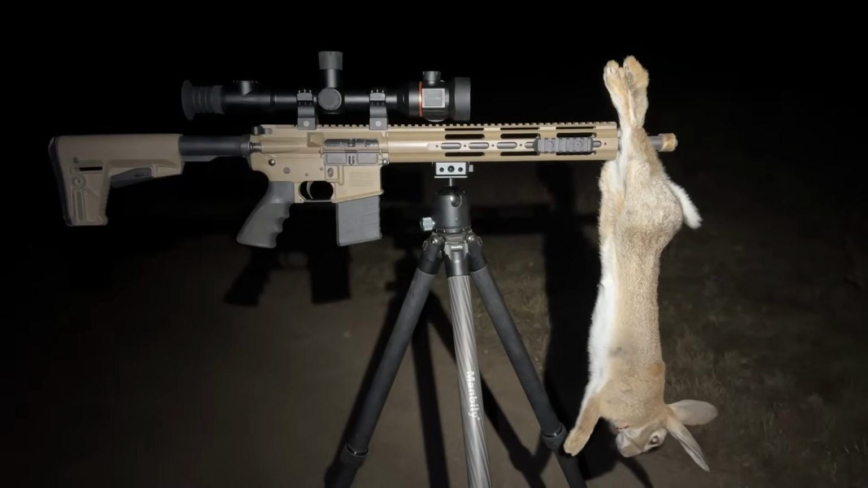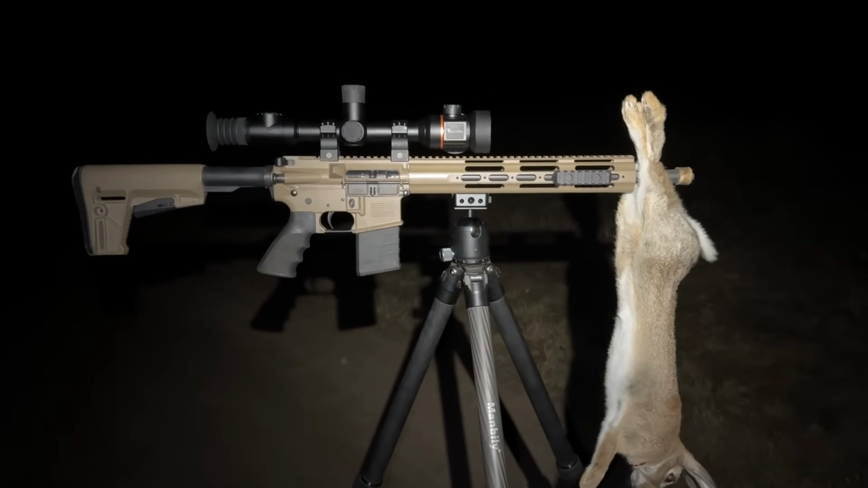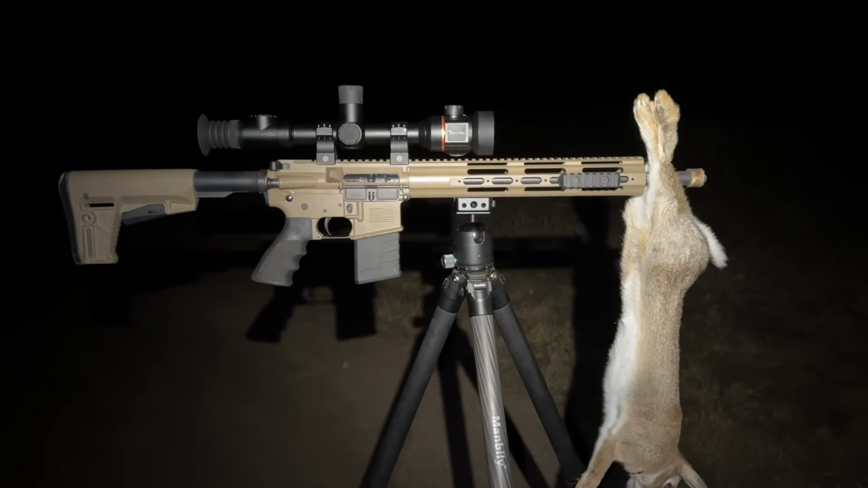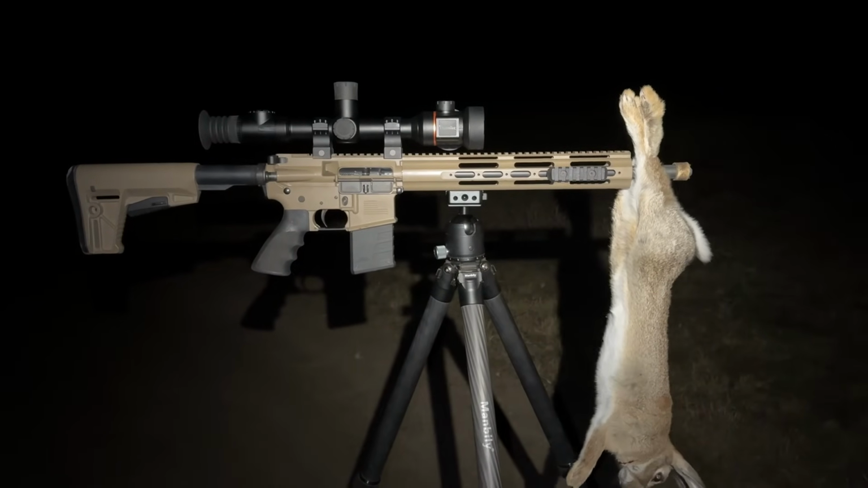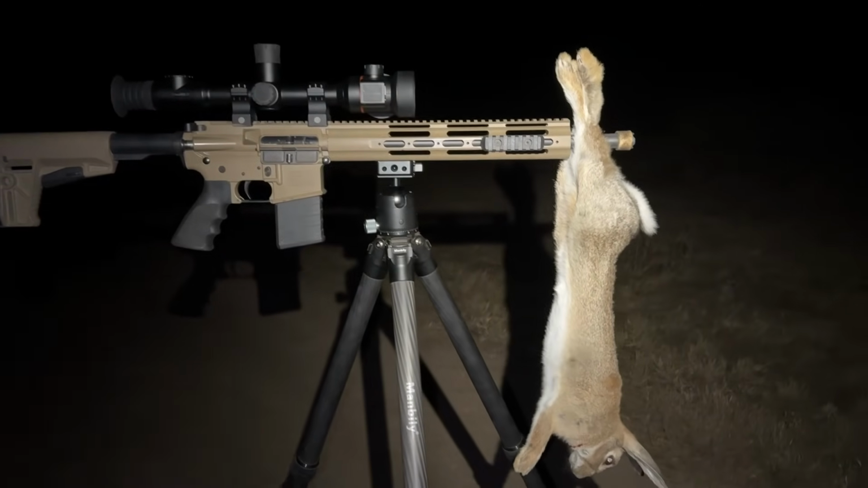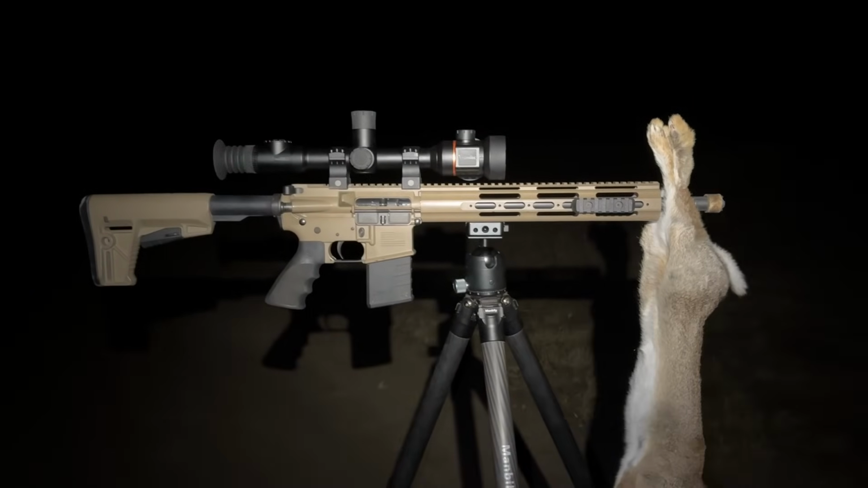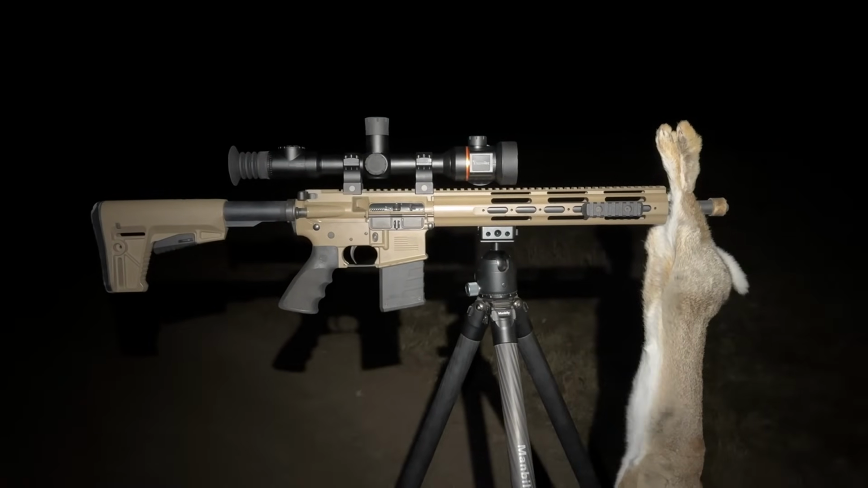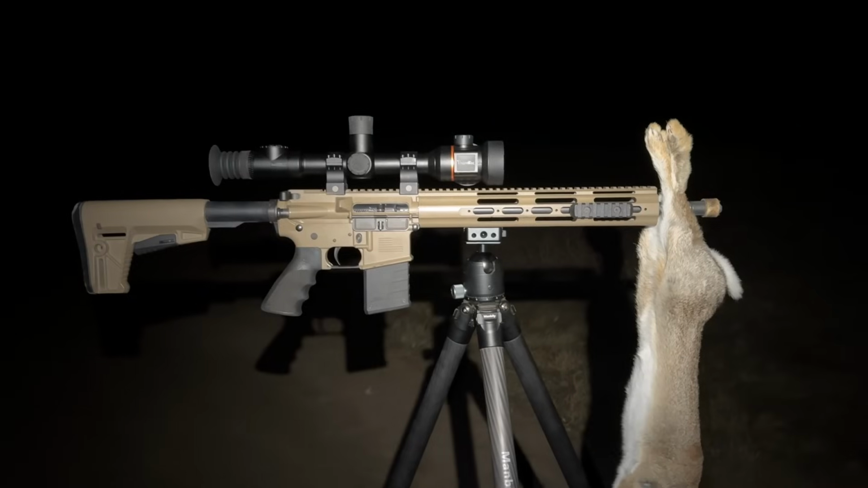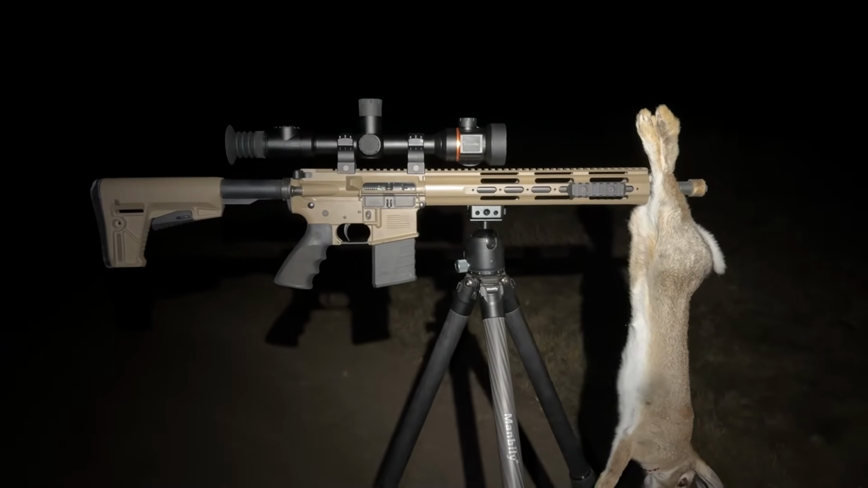Okay, so there we go, we've got the Thermtec Airs 650L 2.0 on the Kriss DMK22C semi-auto 22, and there's its first kill using that thermal scope. It is quite a nice scope, although one niggle so far is the field of view is quite small.